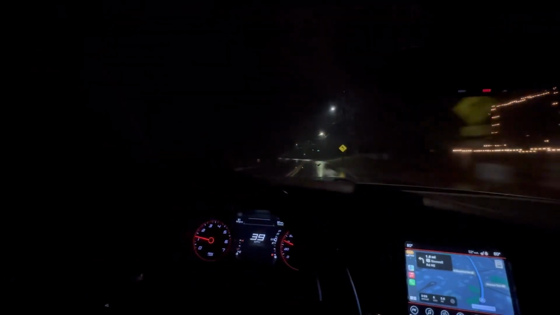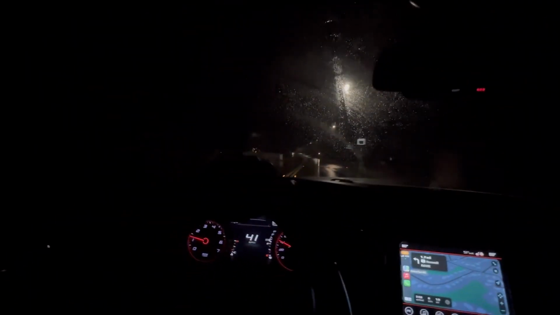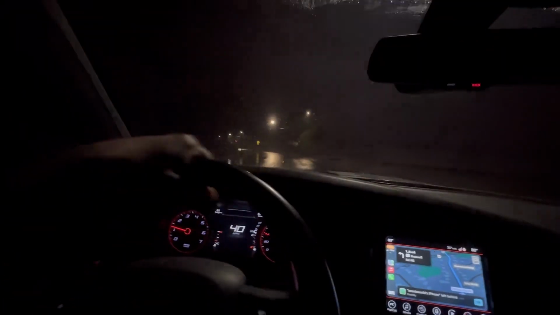My tints are very dark. My tint is like 5%. I know I got 5%, but I think it's 35. I think it's a 35 first, and then it's a 5% over that. Plus my windshield's in it, so my windshield is a 20. I think it's 20 on the windshield, 35, 5 over 35 on the side windows and the back window. I think that's my setup right there for my tints.